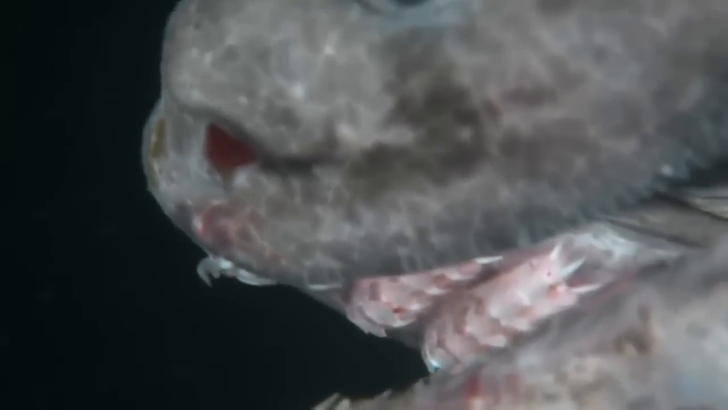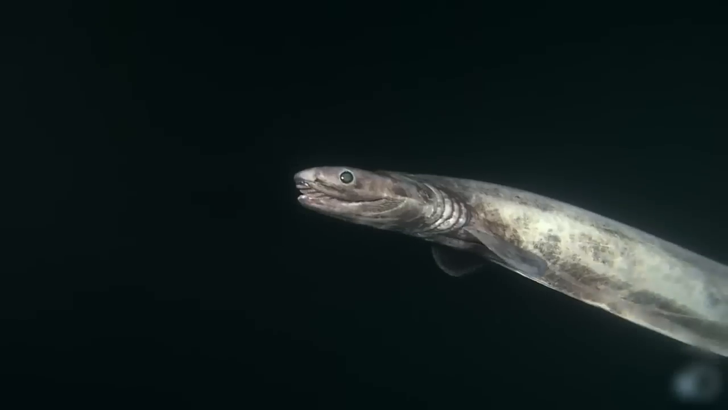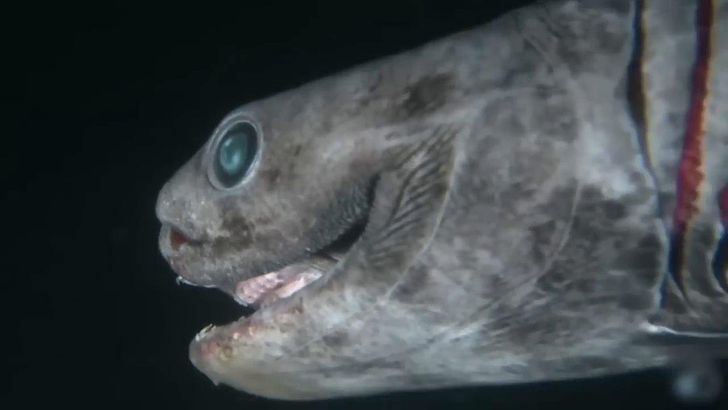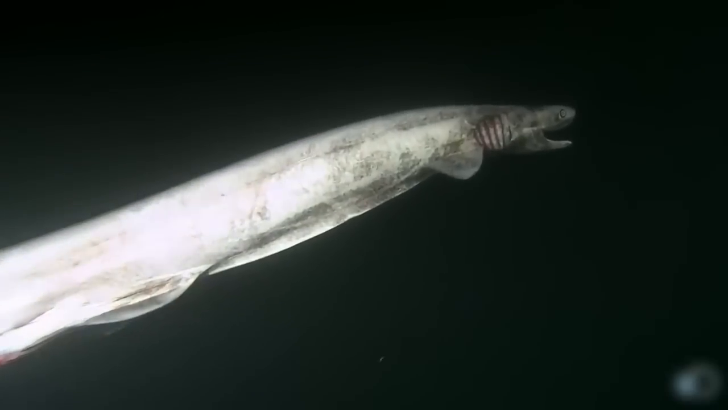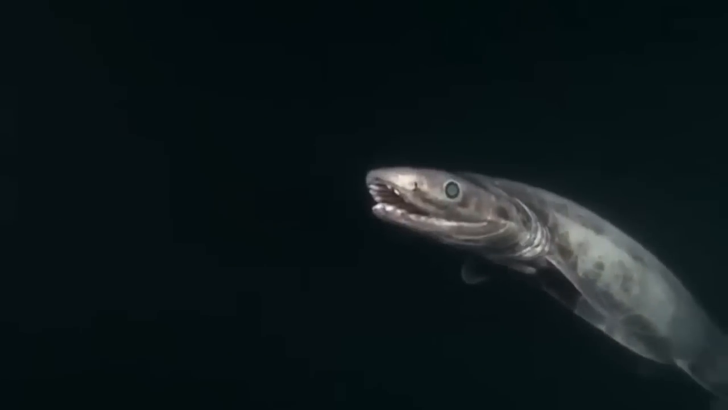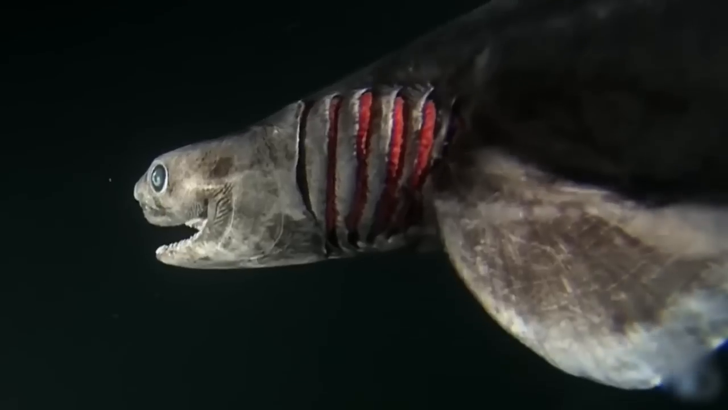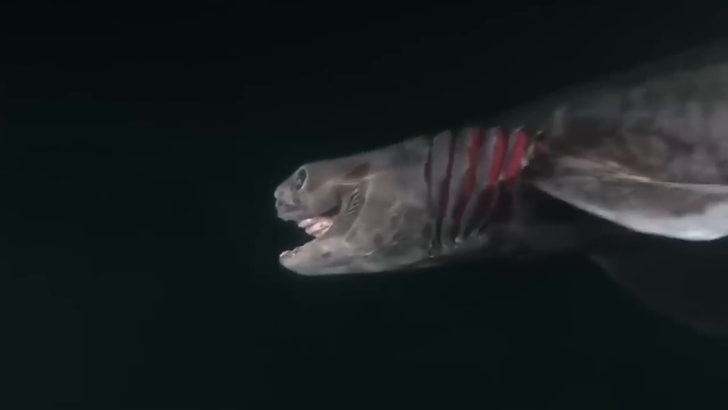Its rows of razor-sharp, needle-like teeth are perfect for slicing apart soft-bodied squids. But if they get close enough, it will also gladly eat other fish and sharks too. Frilled sharks have long made an effort to avoid humans. Still, if you're looking for one, they can be found deep in both the Pacific and Atlantic Oceans.